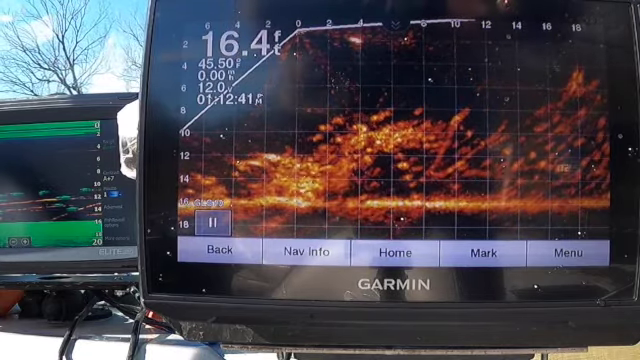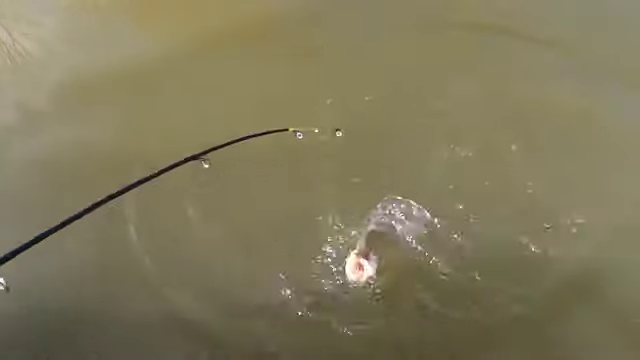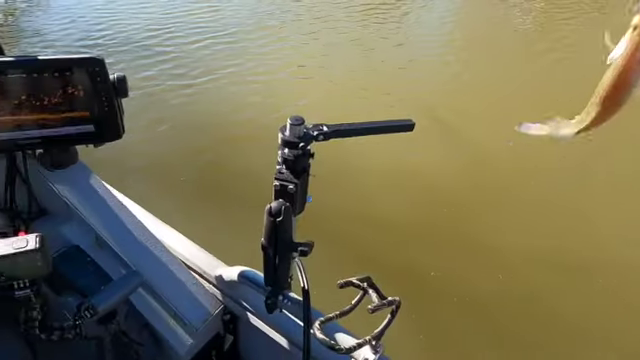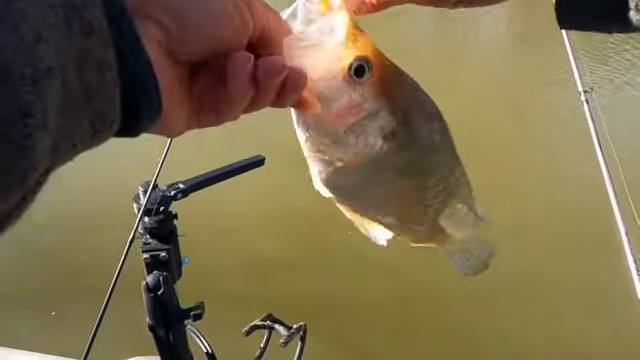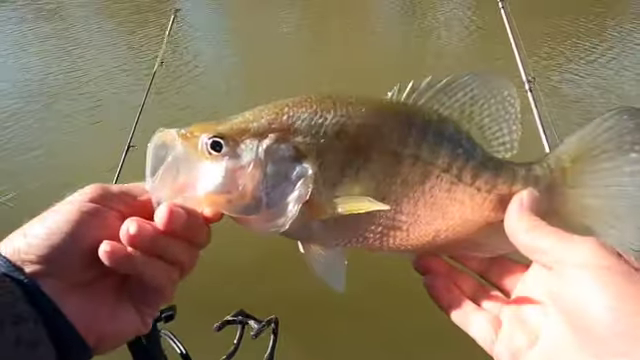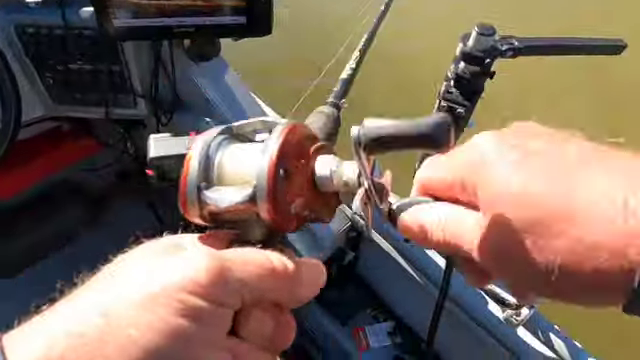Got one. Oh, what a crappie. What? Oh my. What a nice crappie. Look at that guy. Oh, he's pretty. There we go. Got one to take it.